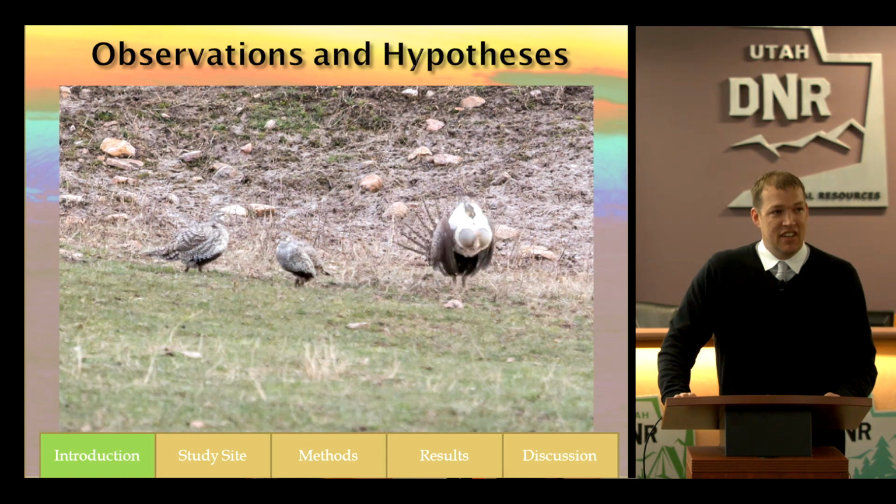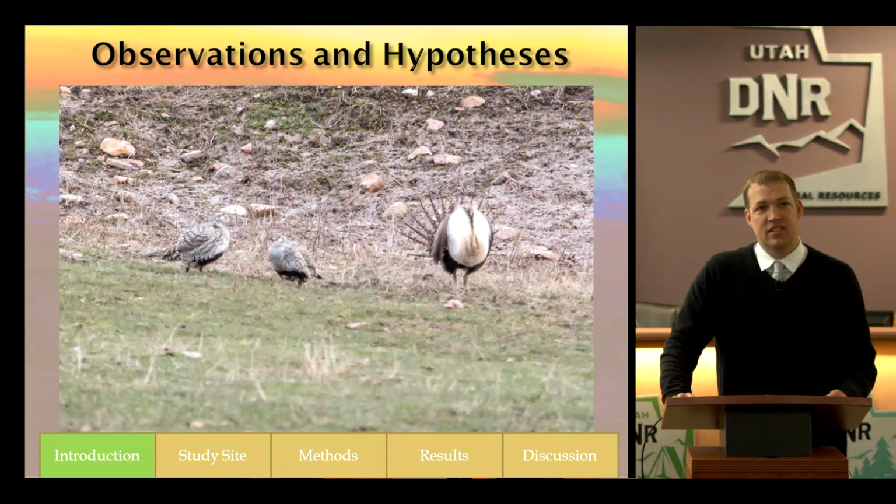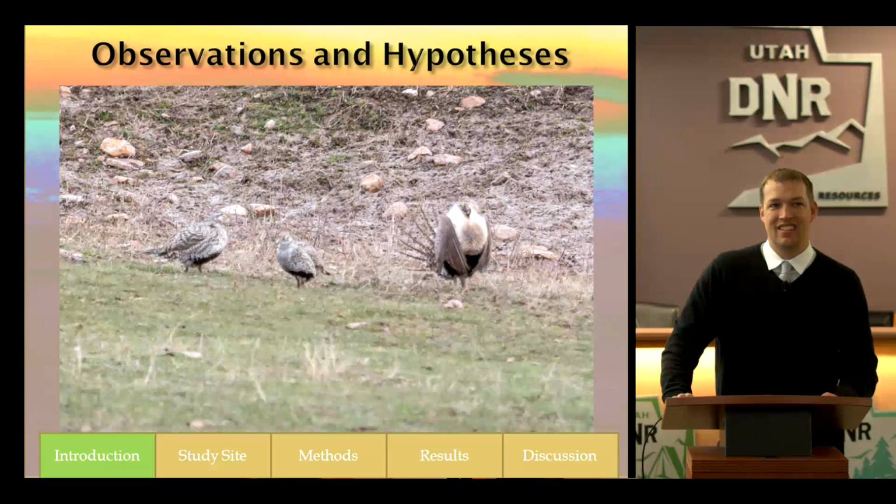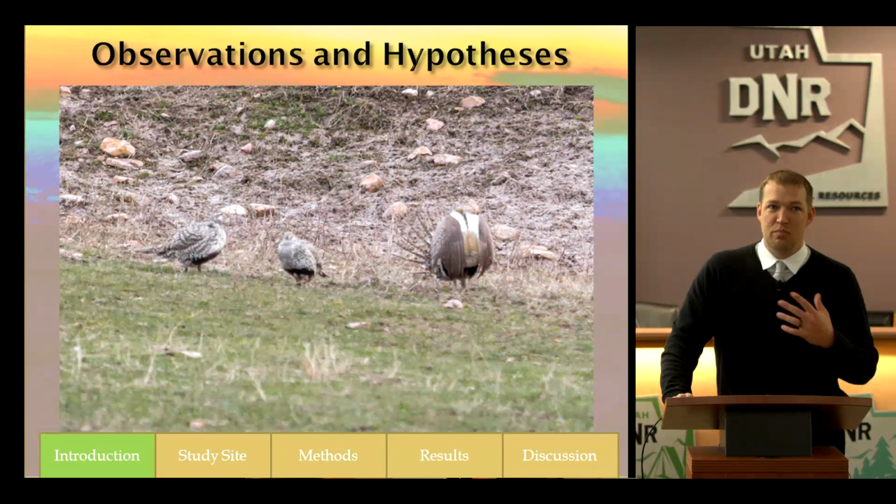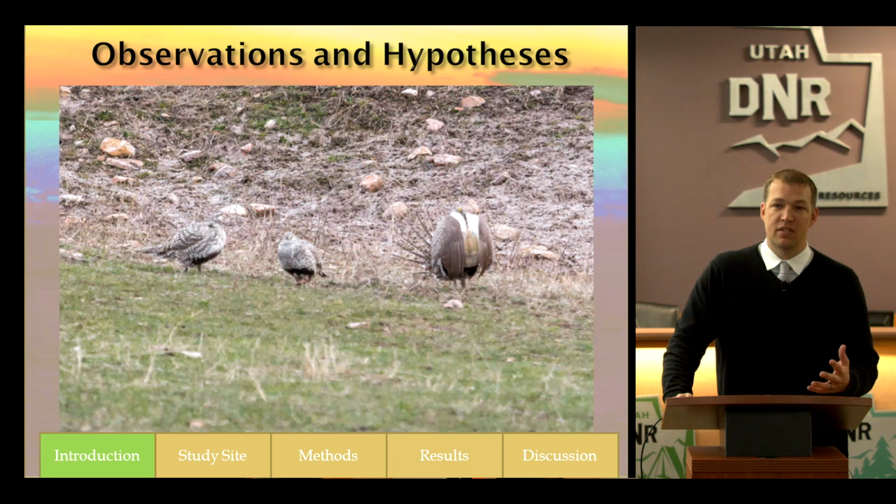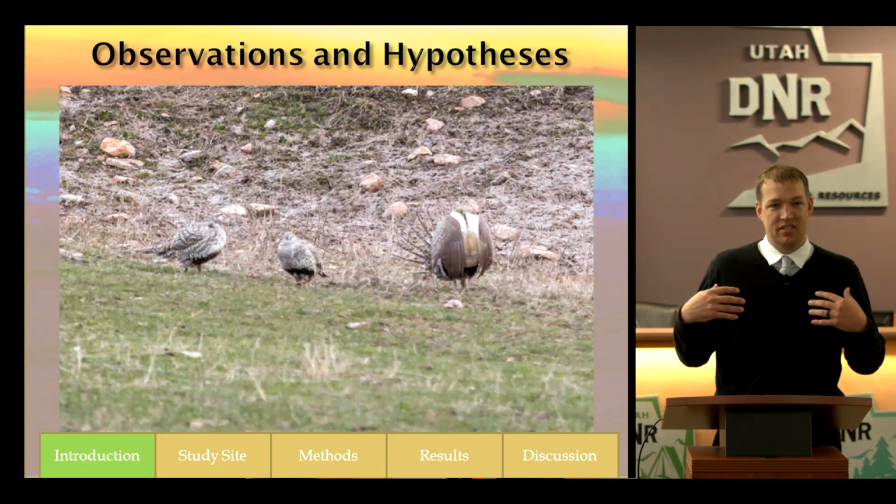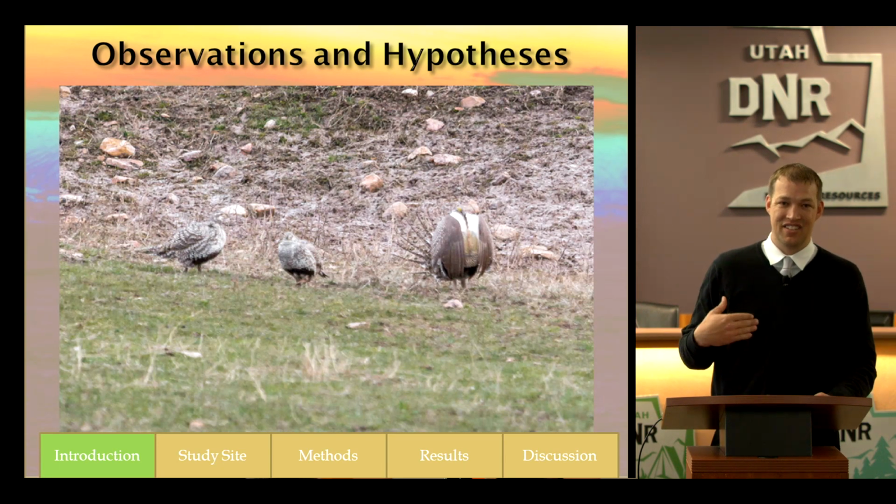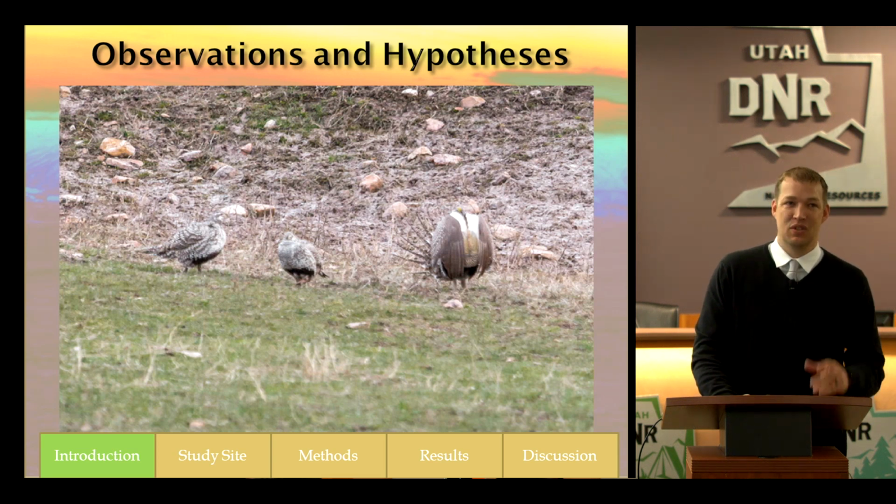So our observation hypothesis, what you're looking at here is a male sage-grouse displaying for these two females. Our hypothesis is that this male appears to be much warmer than the females. I don't think that their actual internal temperatures are different like ours. You and I probably have the same thermal temperatures. Our insides are 98, 99 degrees, right in there. So we're assuming that sage-grouse have the same internal temperature.